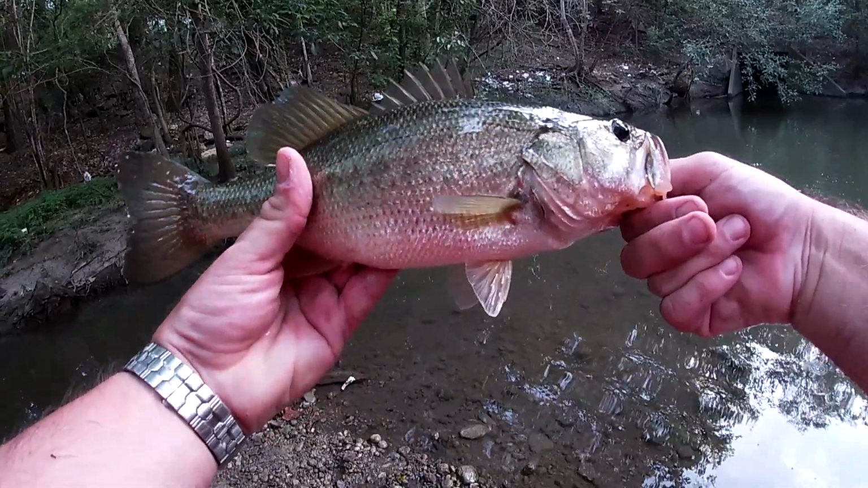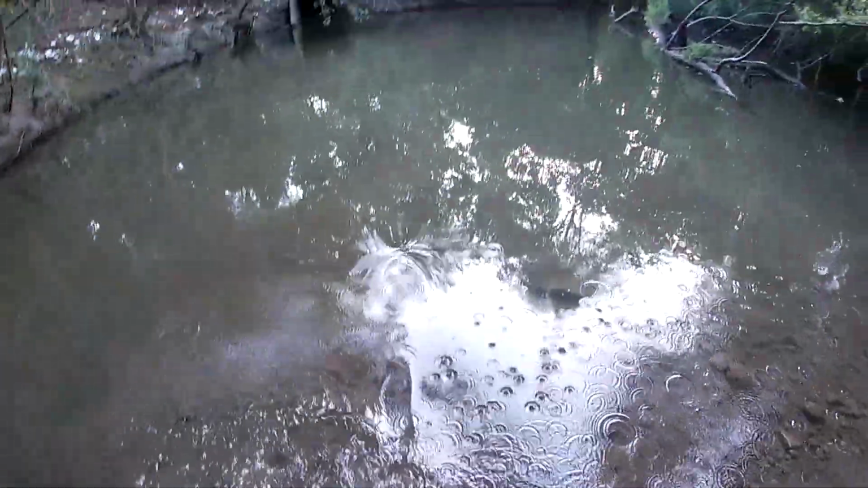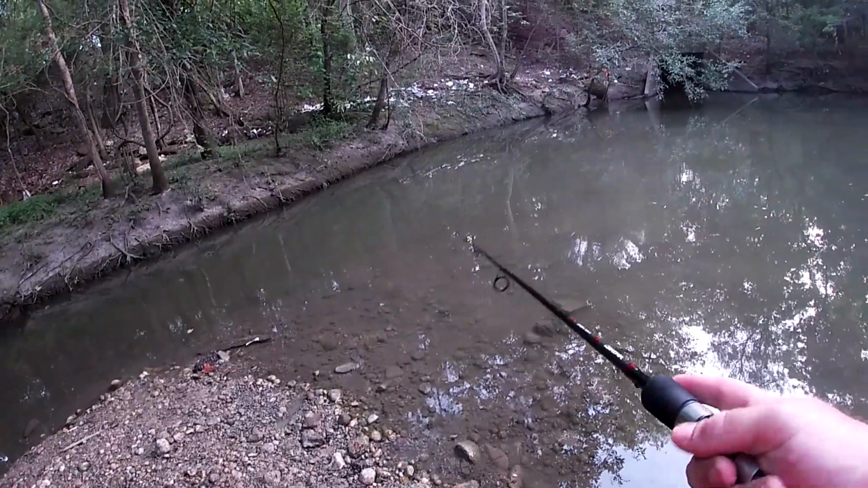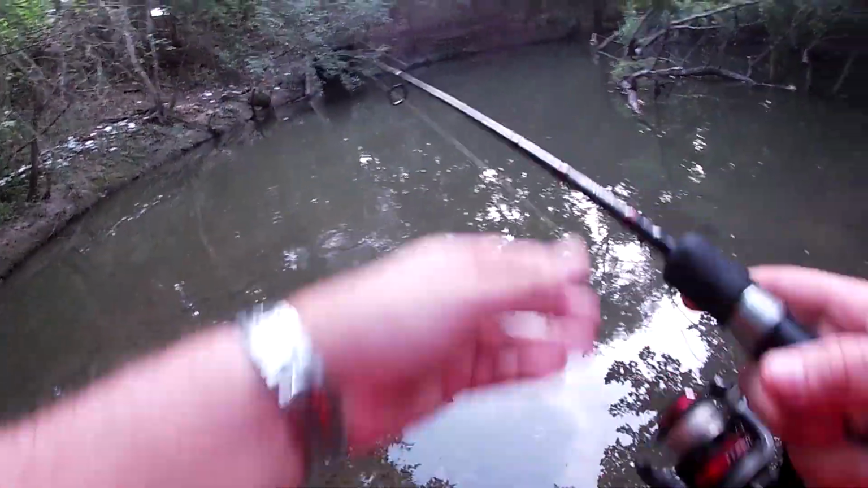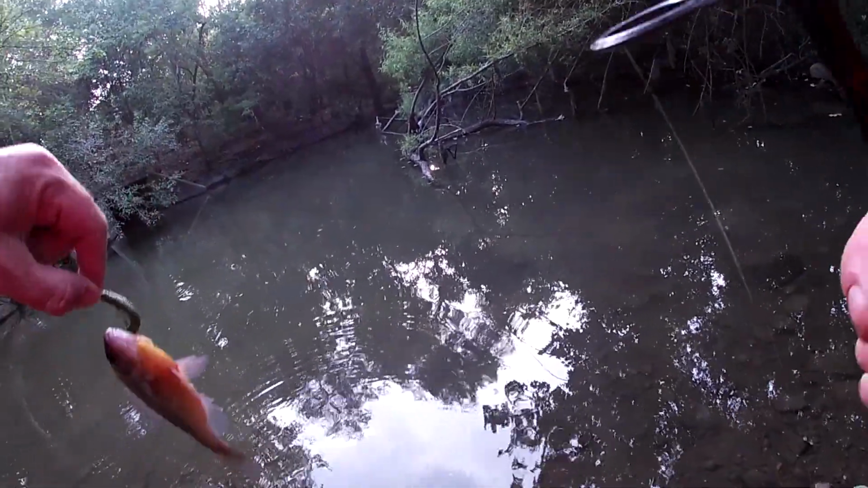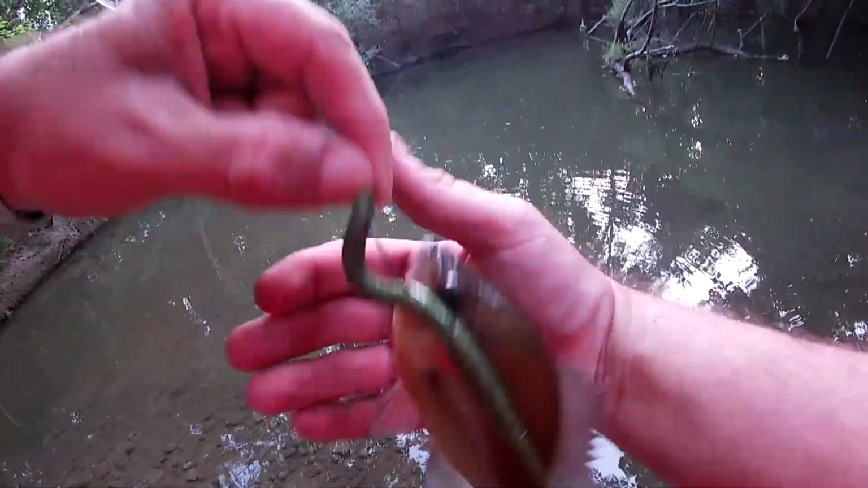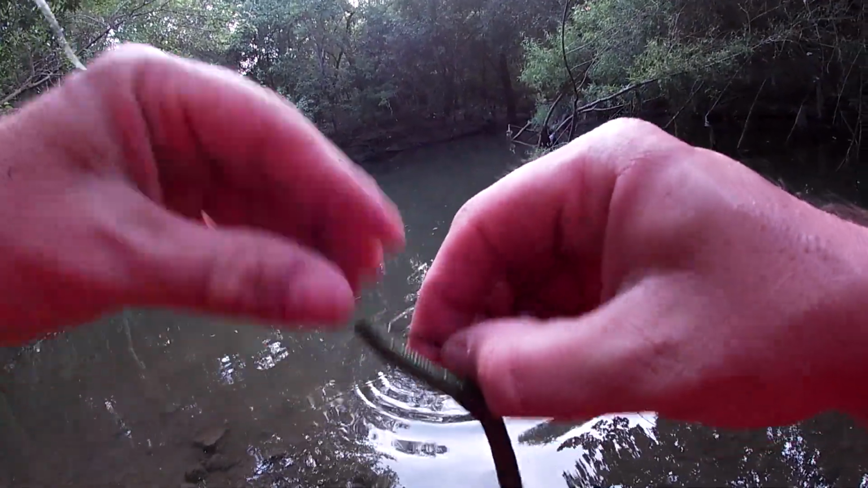Solid, not very long, but that's a solid bass. Oh, do I got him? I got one. Little bitty one. Oh, this is a sunfish. Okay. It's like a long ear, maybe a red ear sunfish.